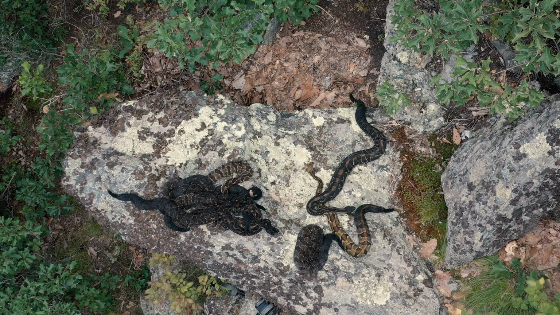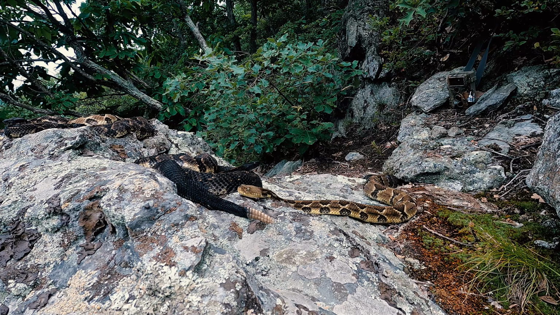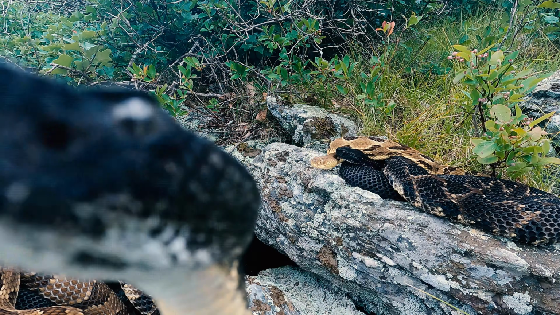Hello from New York. It is currently September 19th, and I am situated right now on a popular timber rattlesnake gestating site, also known as a birthing rookery. As the name implies, a timber rattlesnake birthing rookery is a sought-out location with a microhabitat that pregnant rattlesnakes find suitable for gestating and giving birth.